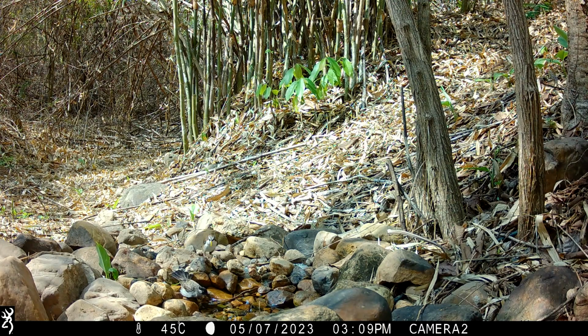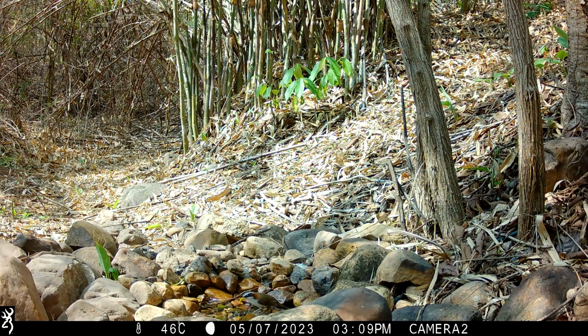Anyway, the white-browed scimitar babbler is back, and I'm thrilled to see how chill it seems to be. When I've filmed them at the bird hides at Gengrajan and other places, they seem to be very, very flighty, just in and out very quickly. But this one is spending its time having a good long drink.